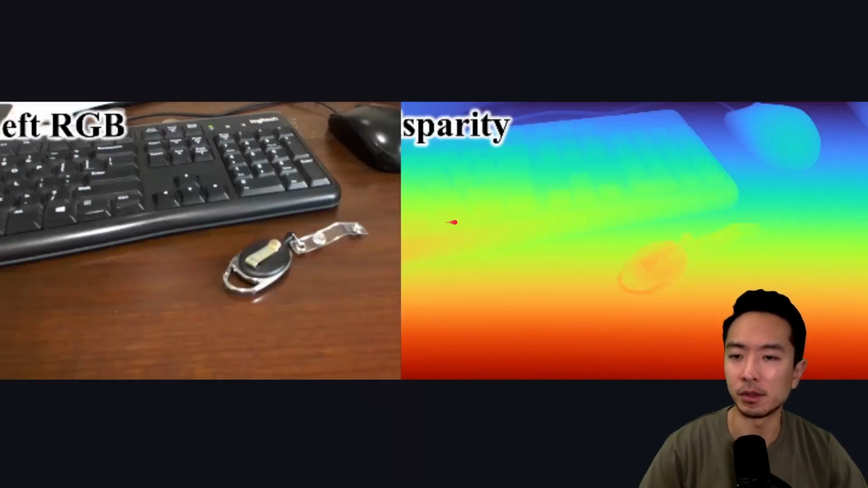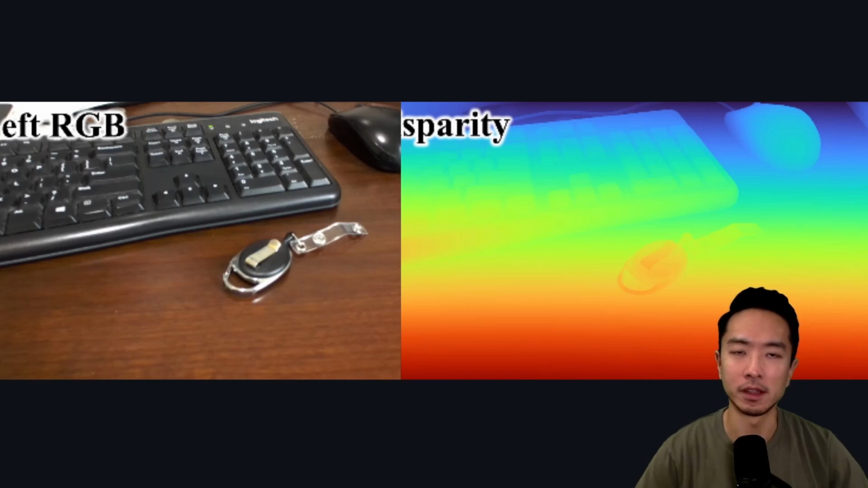So here's another example. This is another one with a keyboard on a table. And you can see on the right, this is the disparity map. Right away from the disparity map, what you notice is these faint outlines, which are the lines between the keys. These outlines help with the 3D reconstruction results, which we'll see later on, to give it the fine details for something this small in scale.